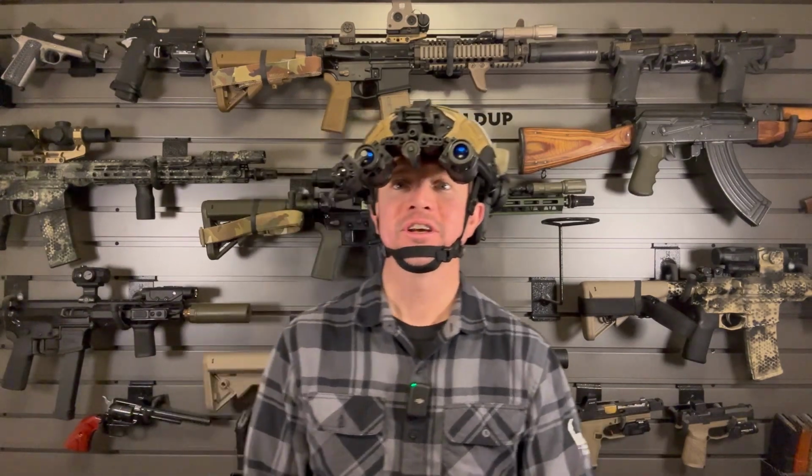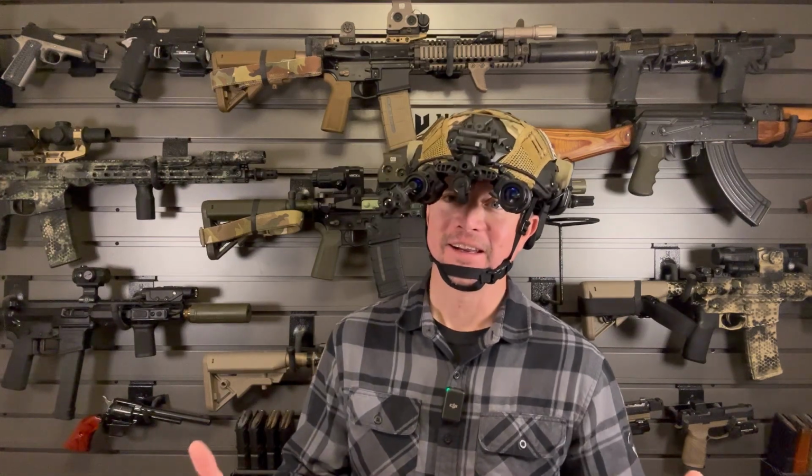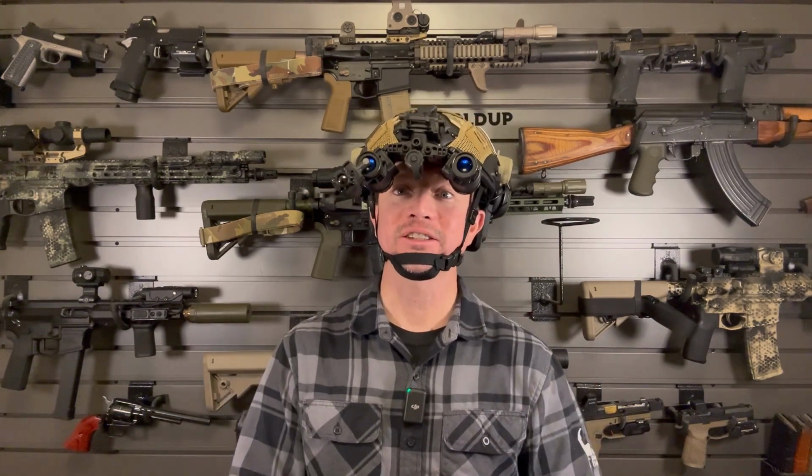Looking at houses, it's almost like you have x-ray vision because you can see all of the studs in the wall, because the studs and the insulation are two different temperatures, and what thermal detects is difference in temperature. And so it's almost like you can see through the siding, see through the exterior walls in a house, which is crazy. Also, manhole covers in the road just light up and glow. Animals, yes. And that is kind of the whole point of this thing, is for detection of other living beings.